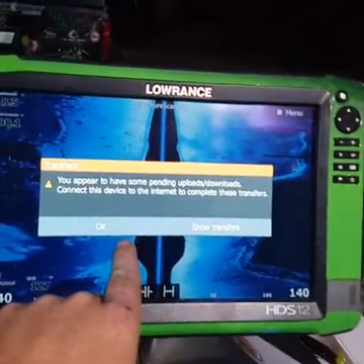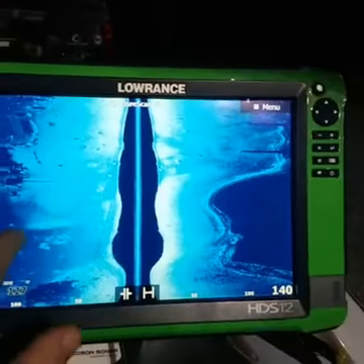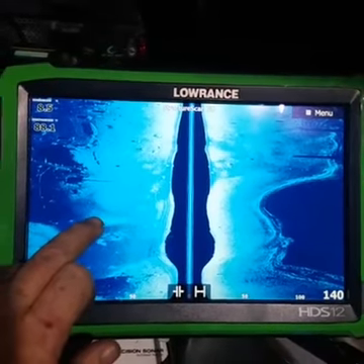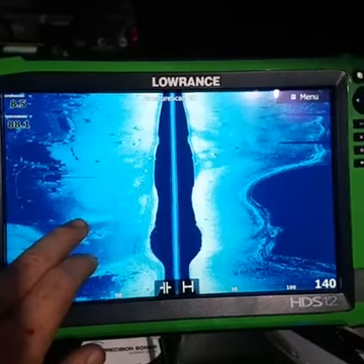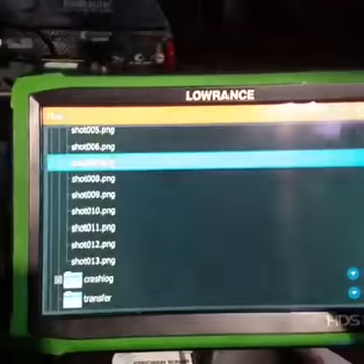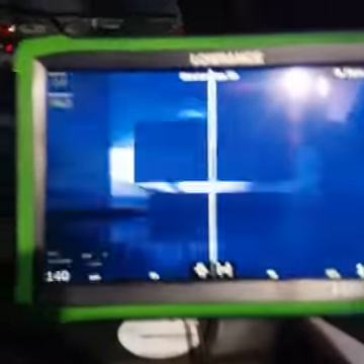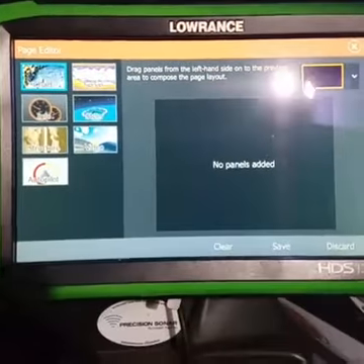Over here, I actually run either the side scan or the 3D. So with having the 3D set up, what I would actually do, if you only got one unit, let me show you the easiest way to run that unit to be able to follow your line.